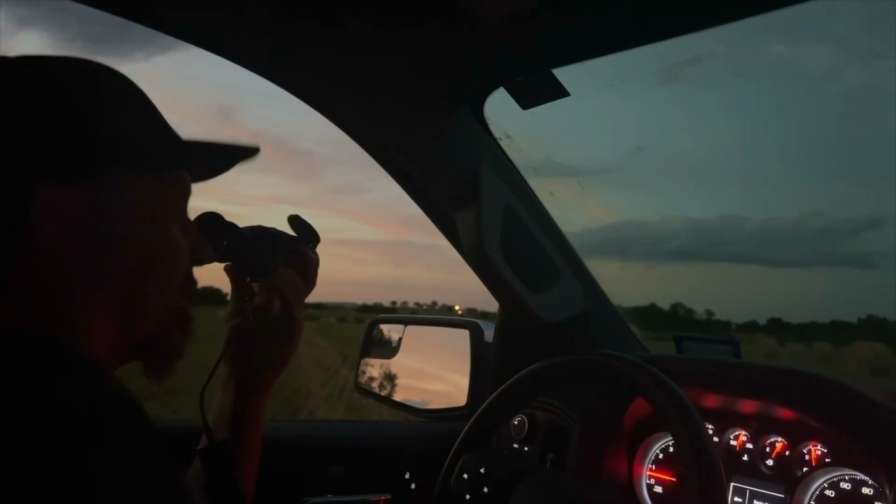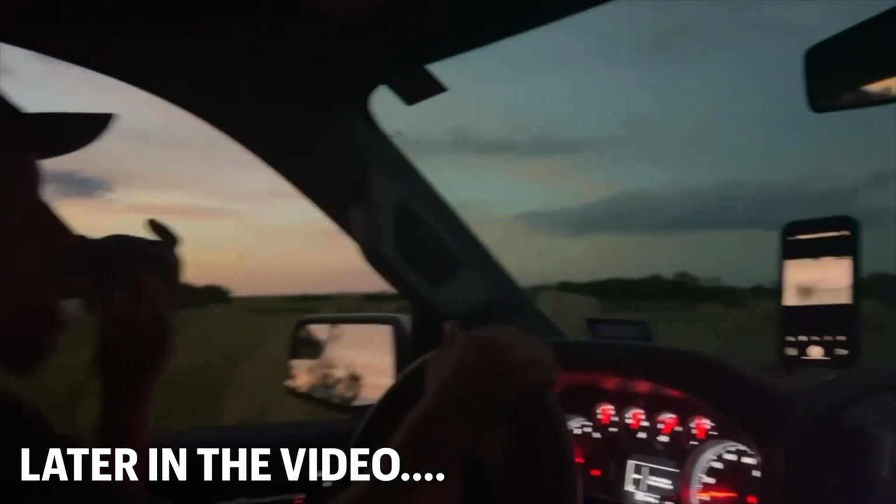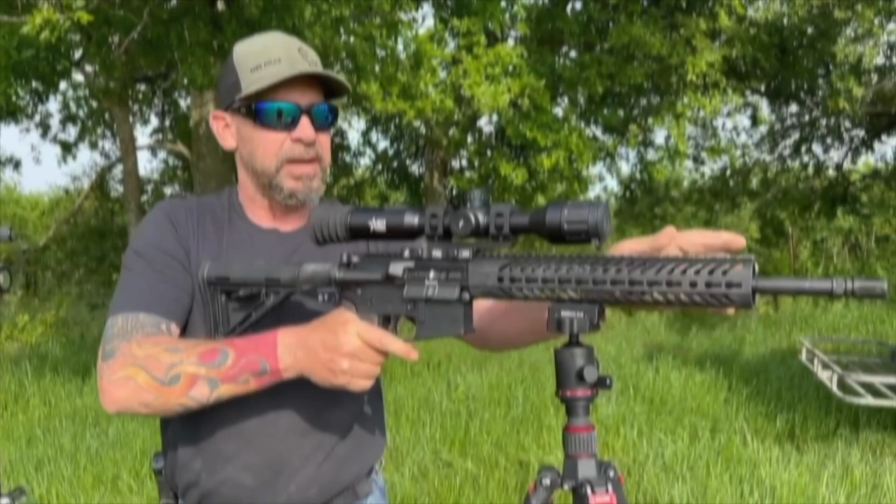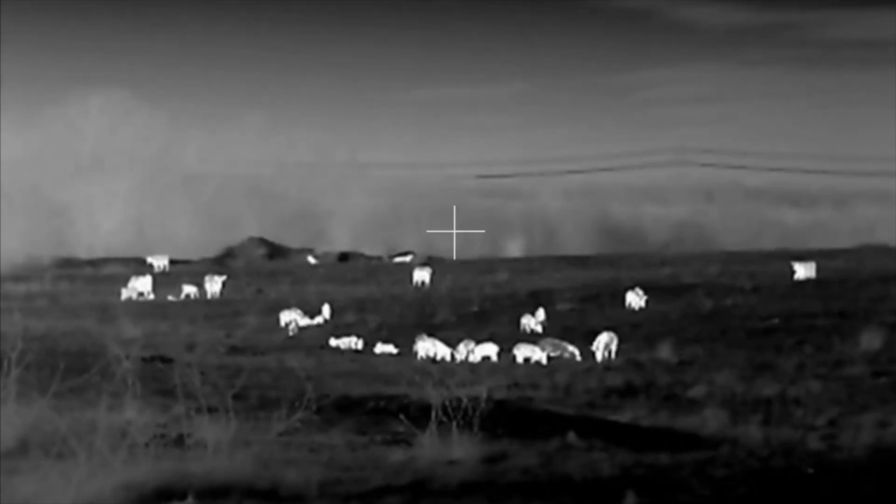I'm running a white hot right now. We're just kind of out here checking out these maize fields to see if there's any hogs moving around. Man, what the hell is that thing? Need to adjust it to get it back on level. If I'm doing a spot and stock, be ready to roll.